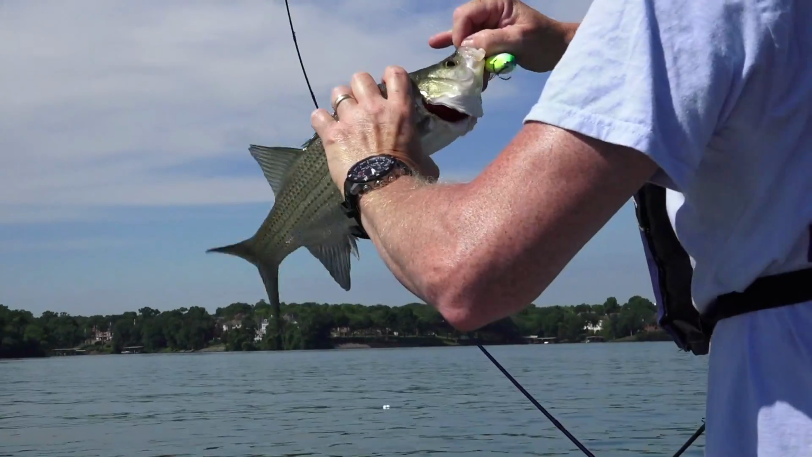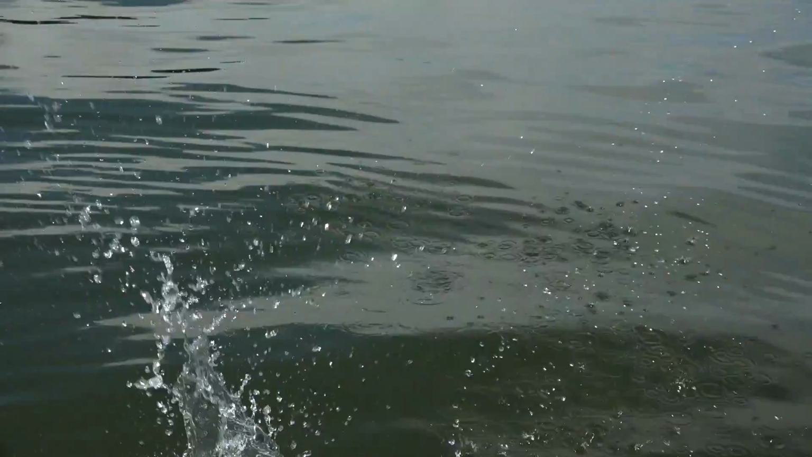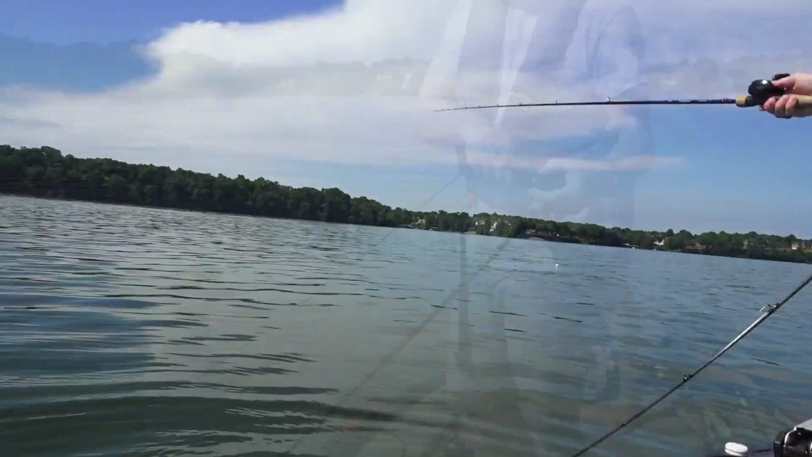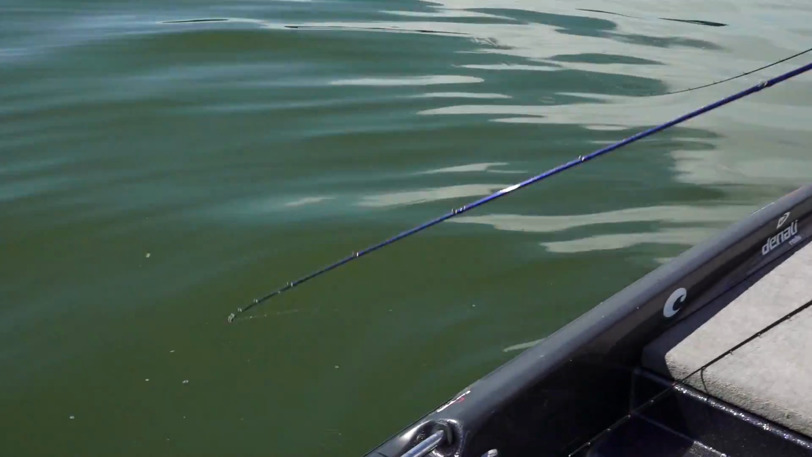You know, we're catching them on a deep diving crankbait, 6XDs in particular, and color generally doesn't matter. I hear a lot of talk about this color, that color, with a little bit of this or that. Mike's got another one, looks like. I don't think I've missed a cast without getting one.